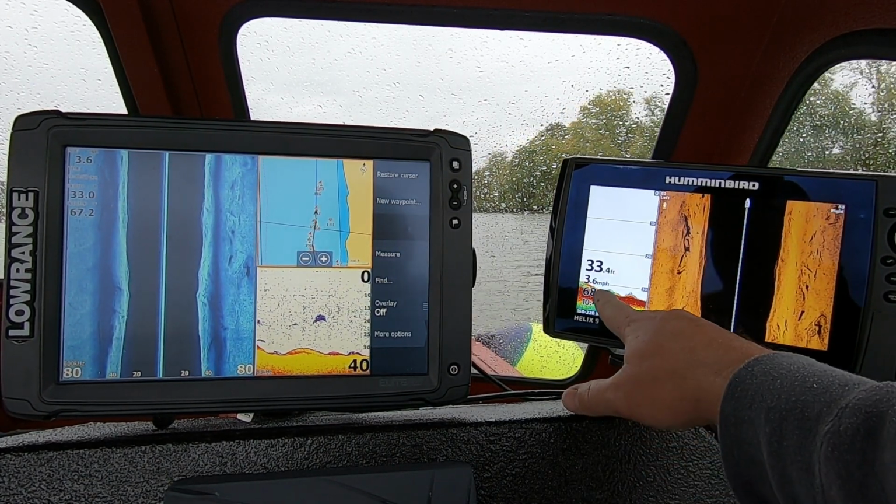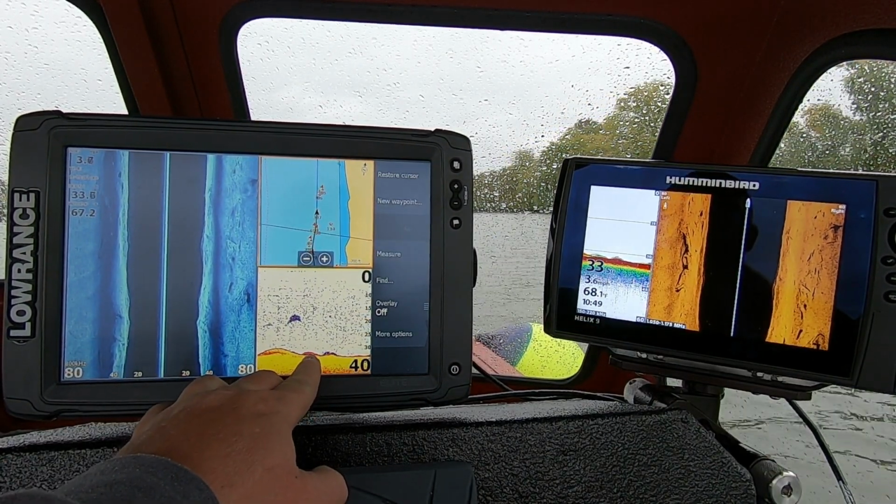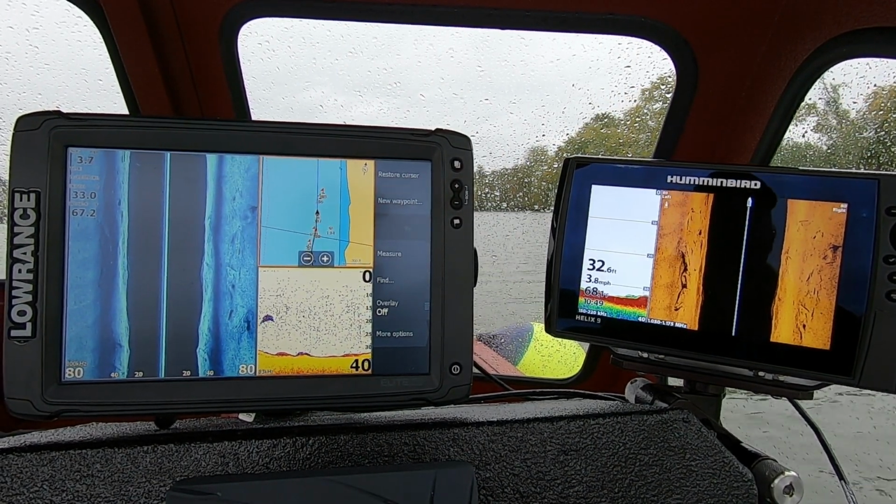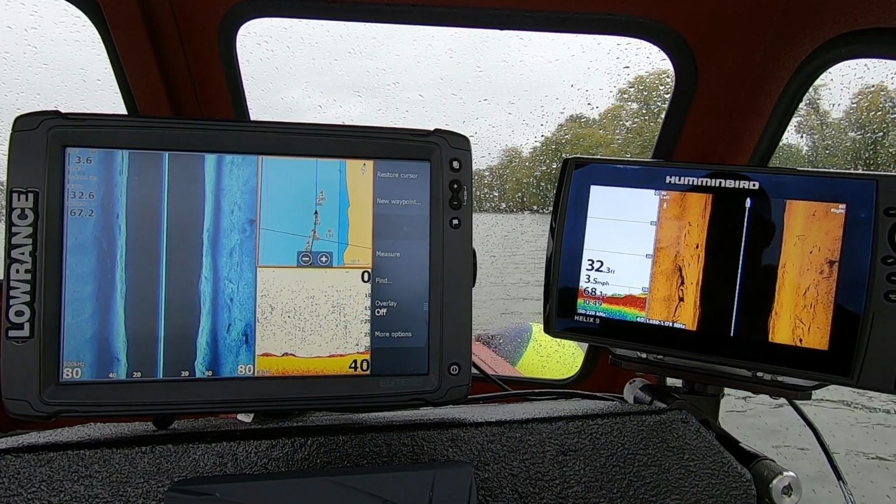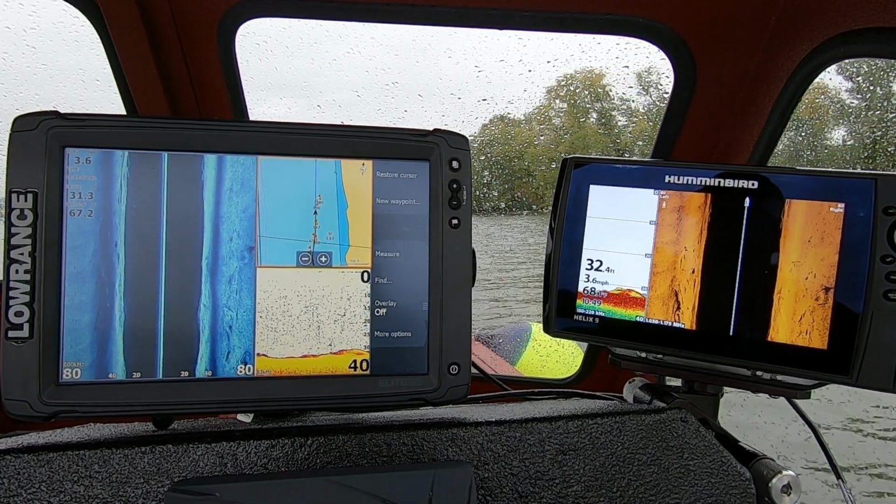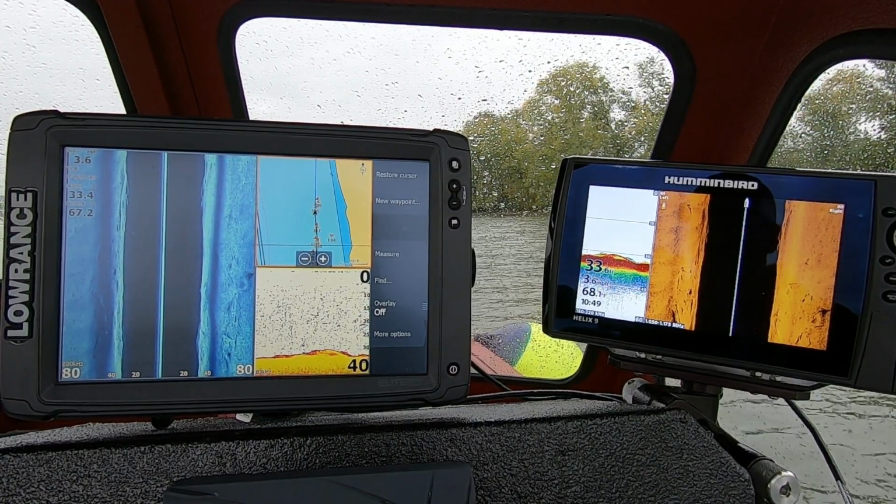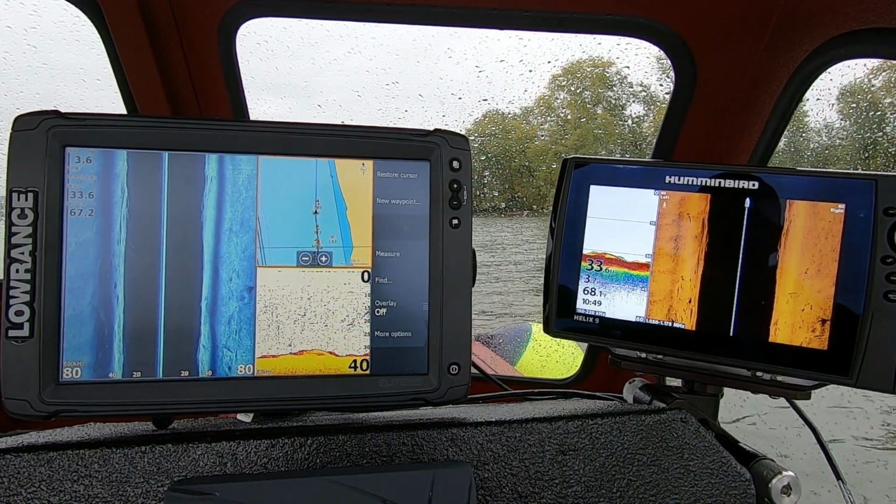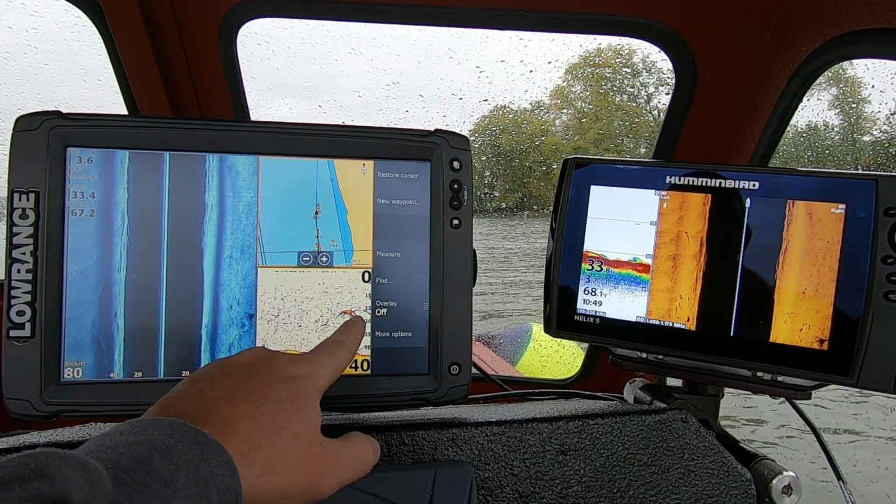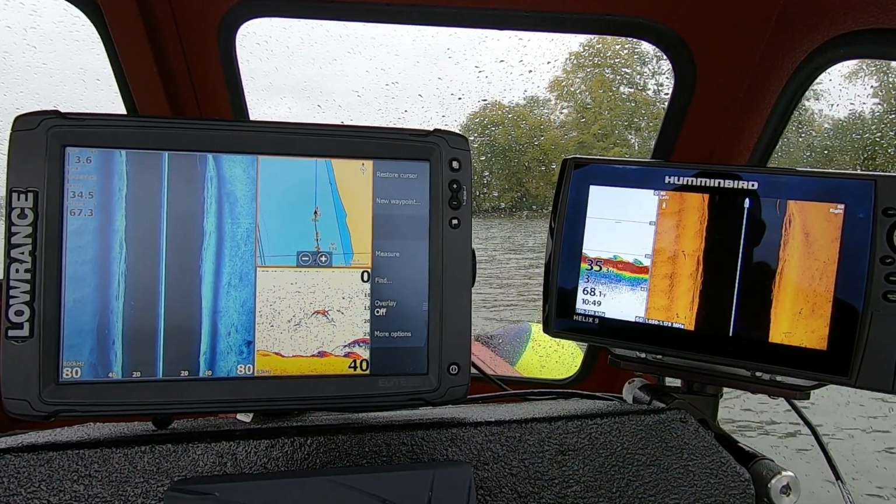Now there's a little tiny fish right there. Well, it's not tiny, but you can see it better here on the Lowrance 2D. And I kind of feel like Lowrance has a better 2D than Hummingbird does. So you guys can kind of see why I say both of them are really good units, and both of them have their perks. Just one might be a little bit better on something than the other. Now here's some fish up high that are showing up good on the Lowrance, not so good on the Hummingbird.